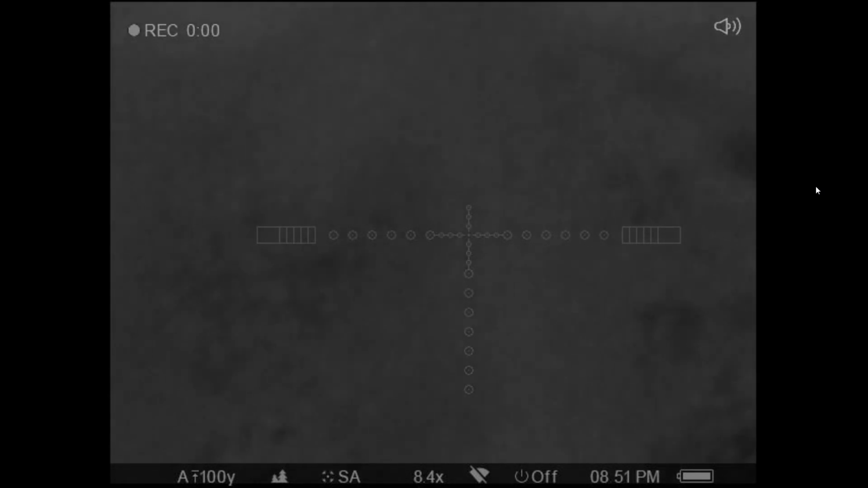What happened here, we're sitting out there and these coyotes are running around, and here's what I'm doing. I'm using that Mossberg with a subsonic round with an Omega silencer. And what I did is figure out that instead of using the real crosshair, I could go down here, and